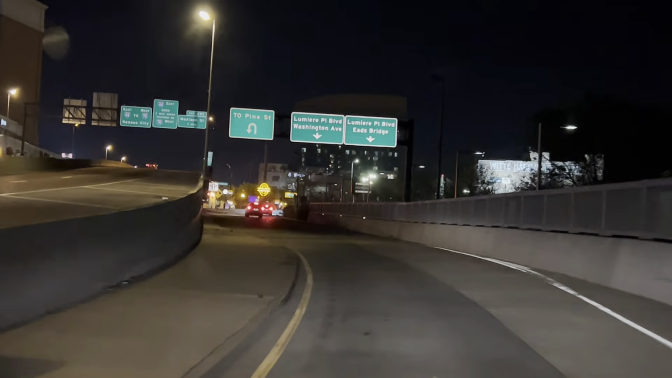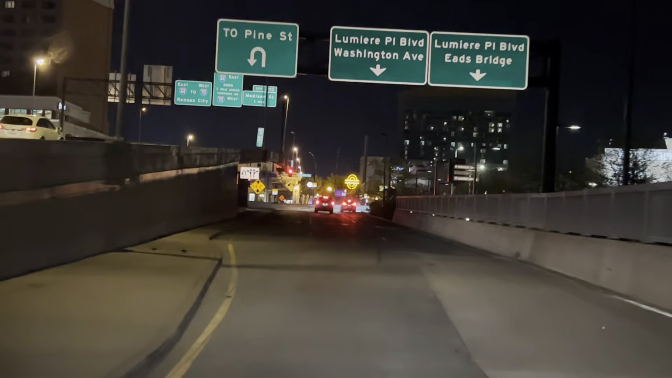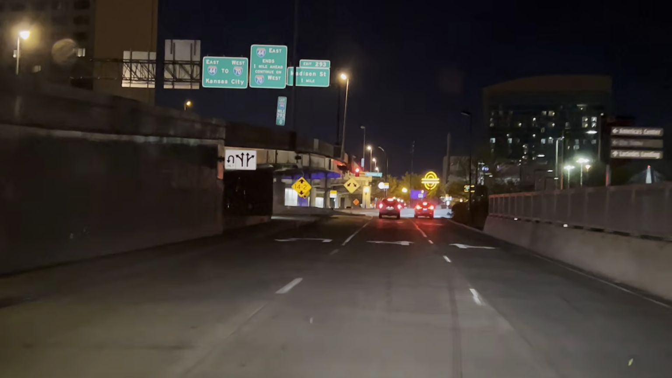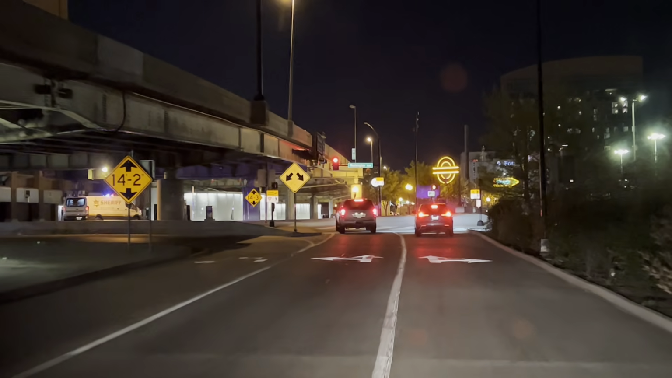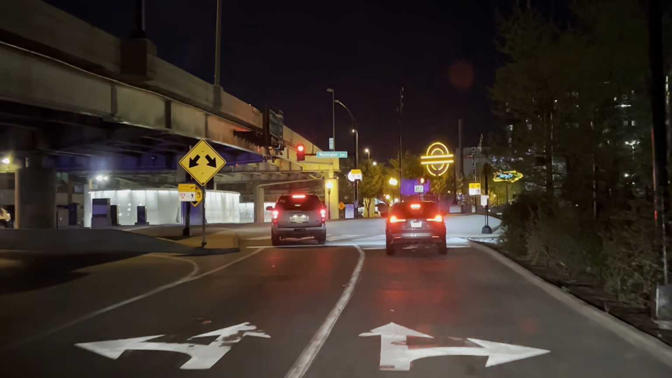Just listen, women, you're stubborn. Where do I go? Right. Good. In 1,000 feet, use the right two lanes to turn slightly right onto Dr. Martin Luther King Bridge. Not this right, it's the next one.